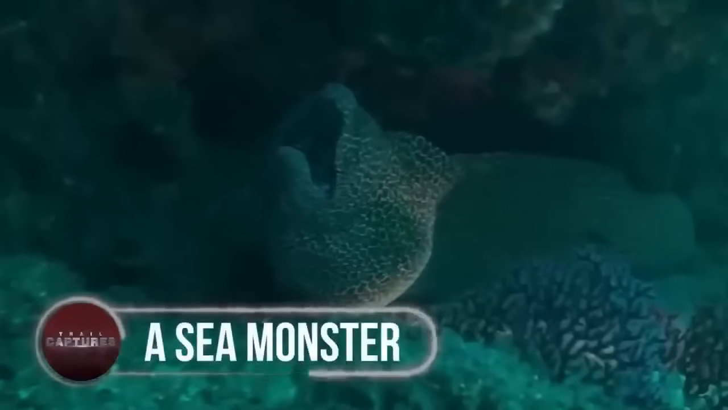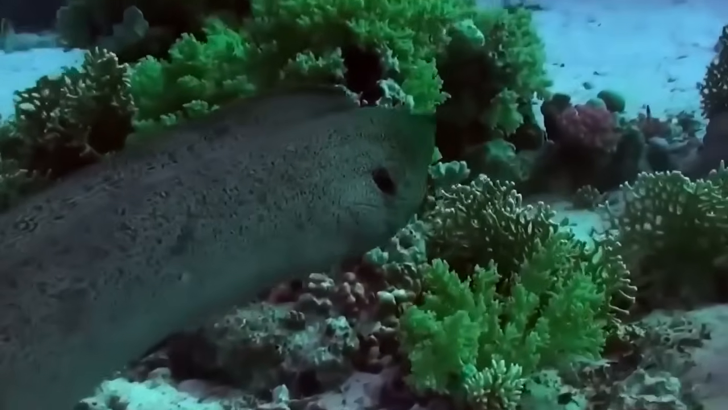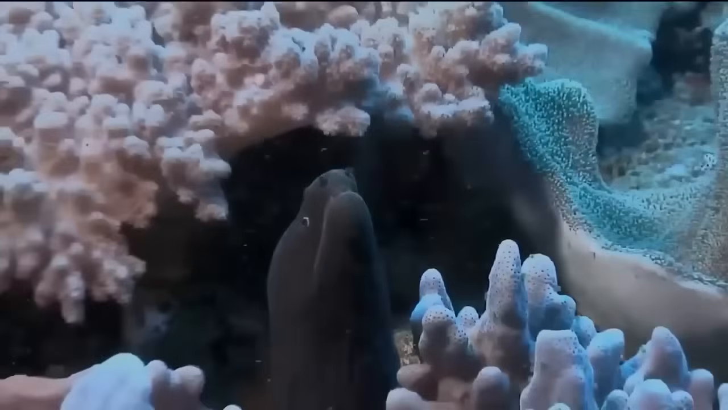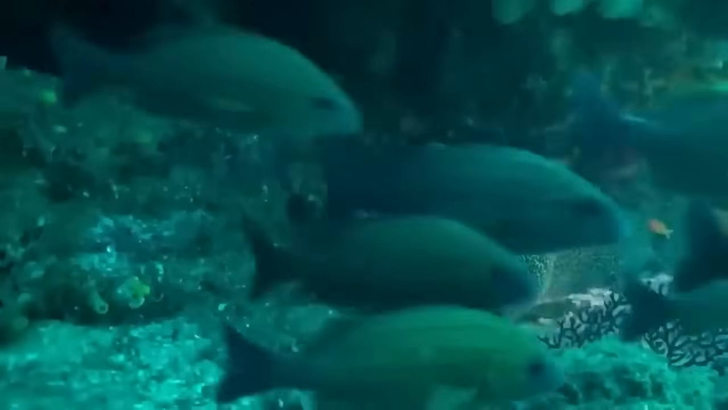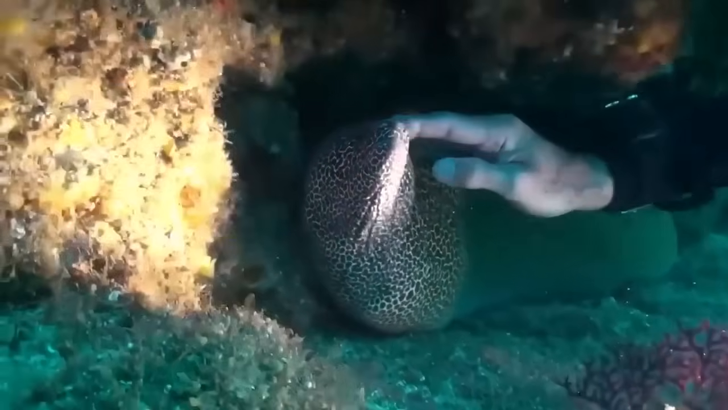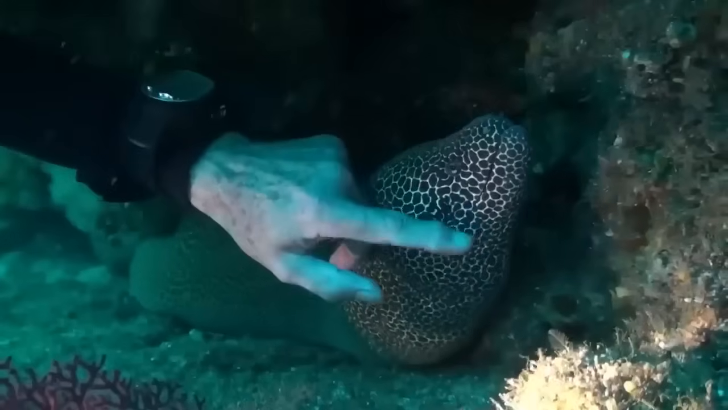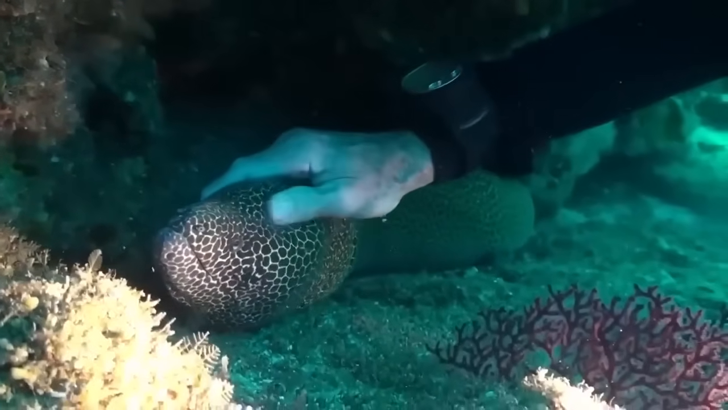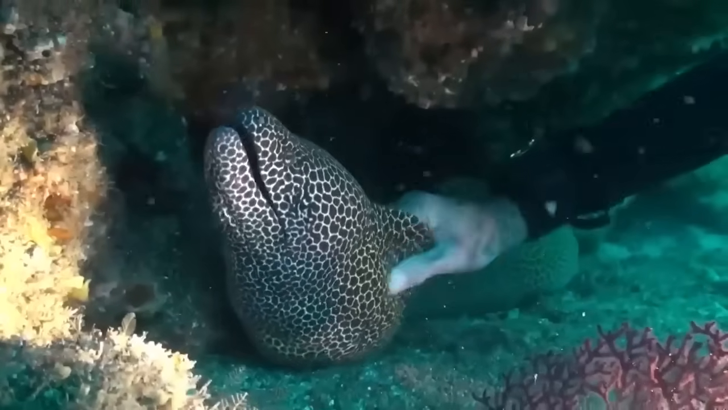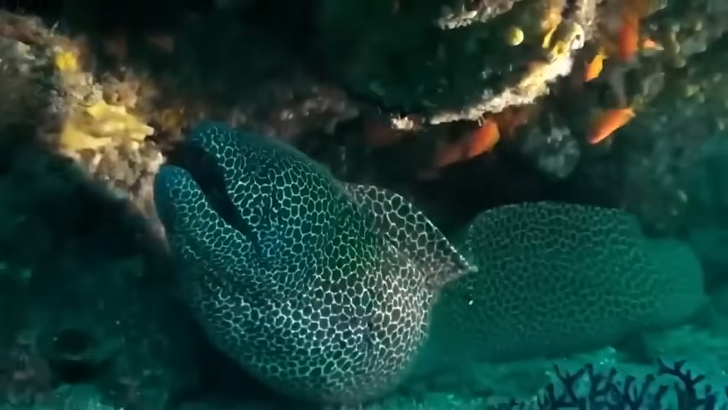A sea monster. It's true that moray eels look quite deadly and ominous. Now, if I ever came across one, I think it would be best to just keep myself away from it. However, there are other scary-looking critters that are more approachable. This creature the diver encountered was all about cuddling and snuggles. It didn't mind people petting and scratching it, and it didn't appear to be trying to flee or attack. Instead, it kind of resembled an ocean puppy rather than a terrifying, nasty monster.